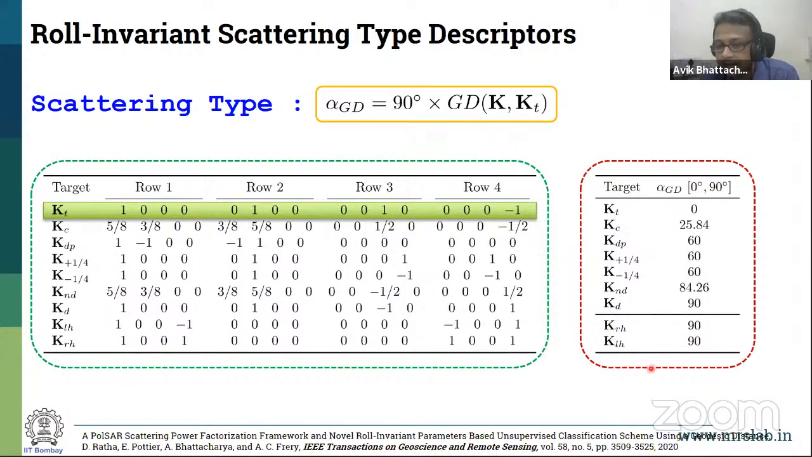But there are two other targets over here, which are the helix. These are asymmetric kinds of targets. So you can see that there is a problem over here because there is an ambiguity. If you have in a resolution cell either a dihedral or an asymmetric target, which is a helix, you won't be able to distinguish. And this is a drawback.